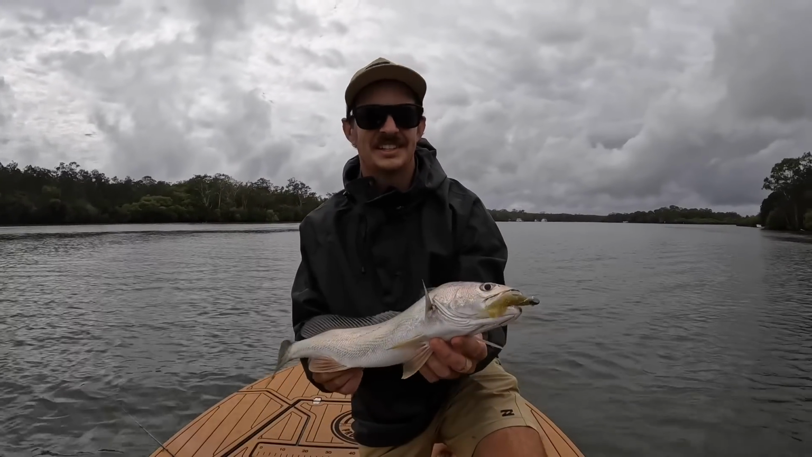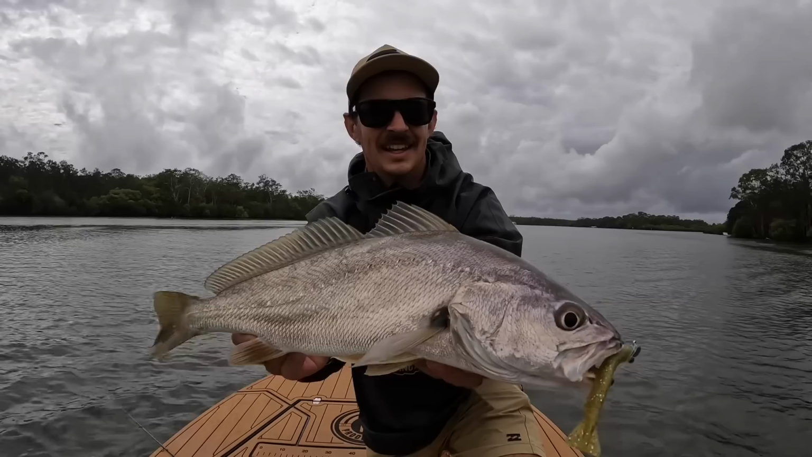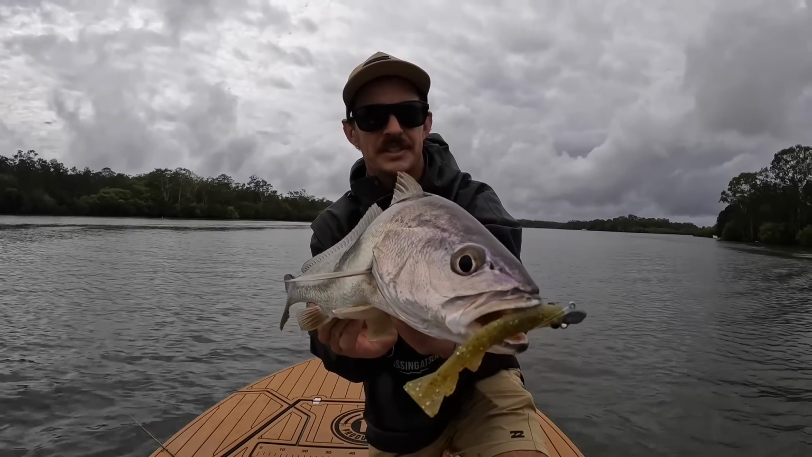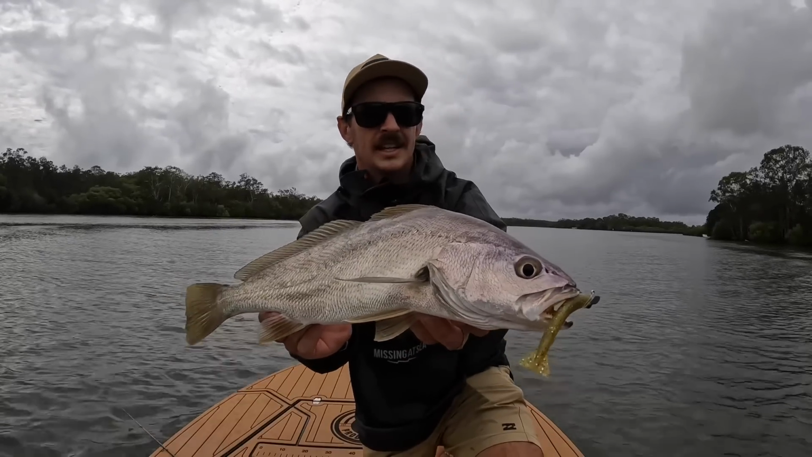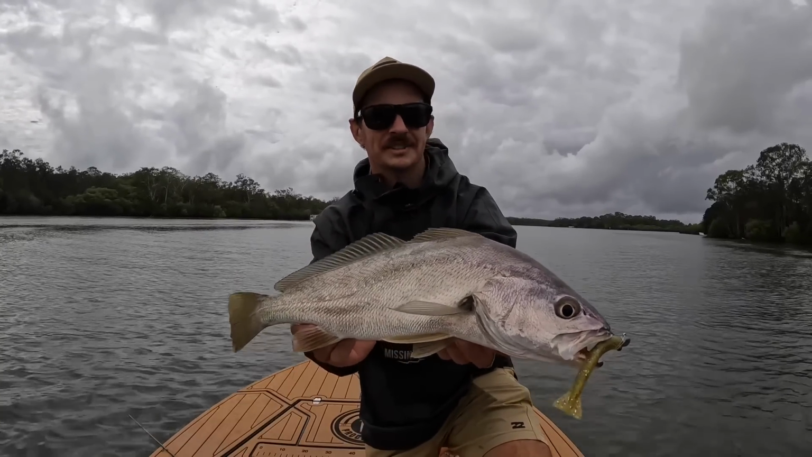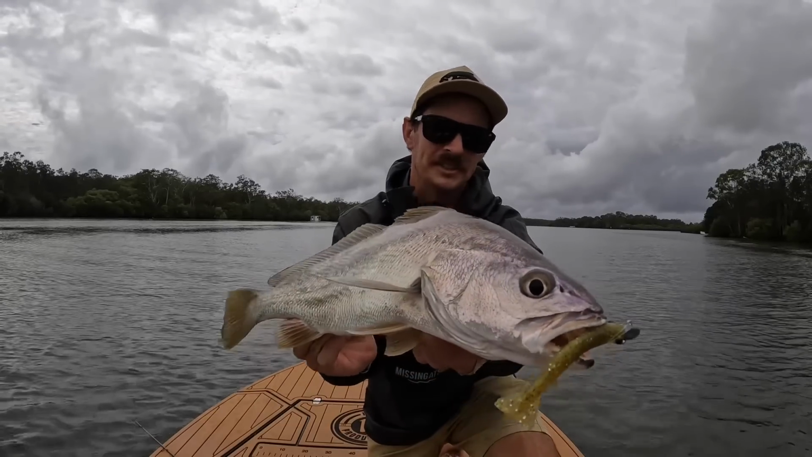Alright, forced another fish. We're just about to call it quits and we thought we'd have a look at one more spot. And he's probably the biggest fish of the day. That's a 4-inch swim prawn in white spot, 1/6 head on a 1/0. I'm happy with that. It's been a good little day.